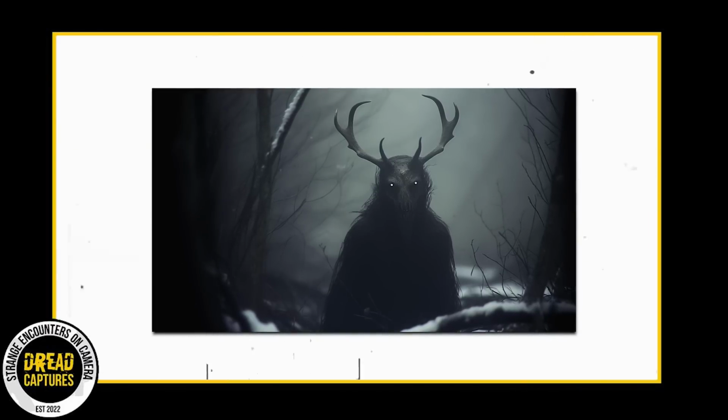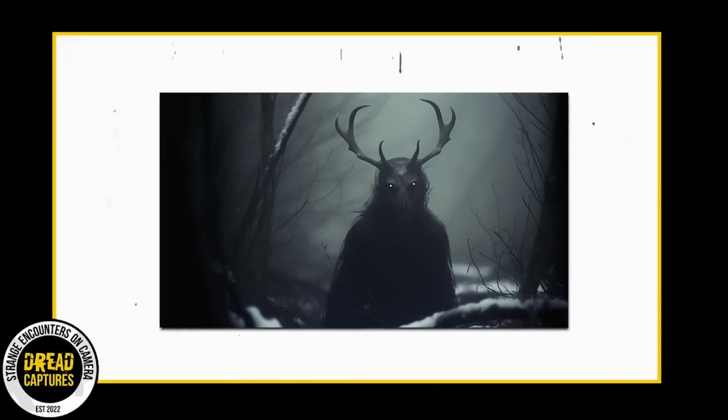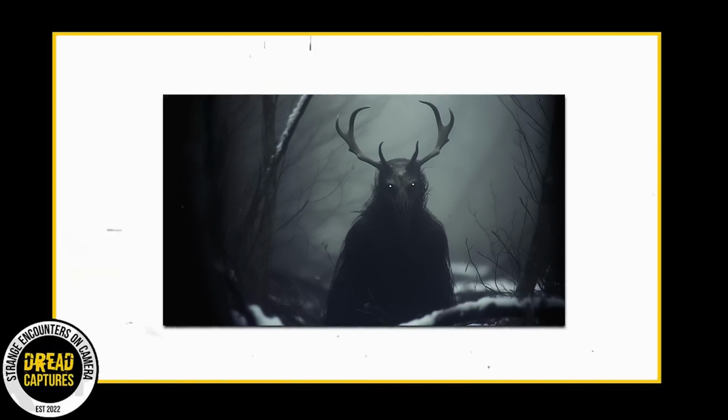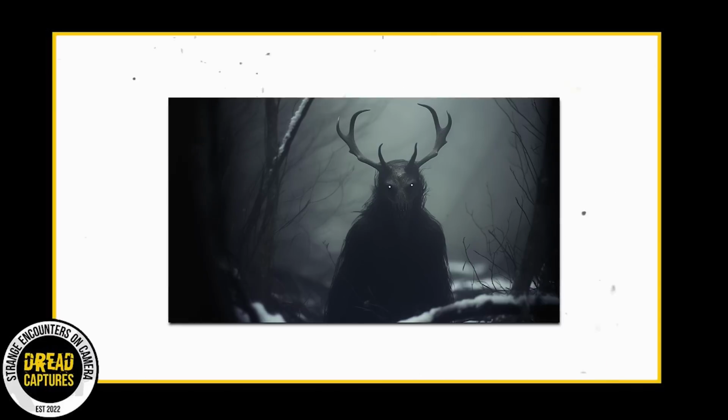Since then, I can't shake off the eerie feeling. I've started hearing strange sounds at night, and the stench, it sometimes returns. I wonder if that creature is out there, watching.